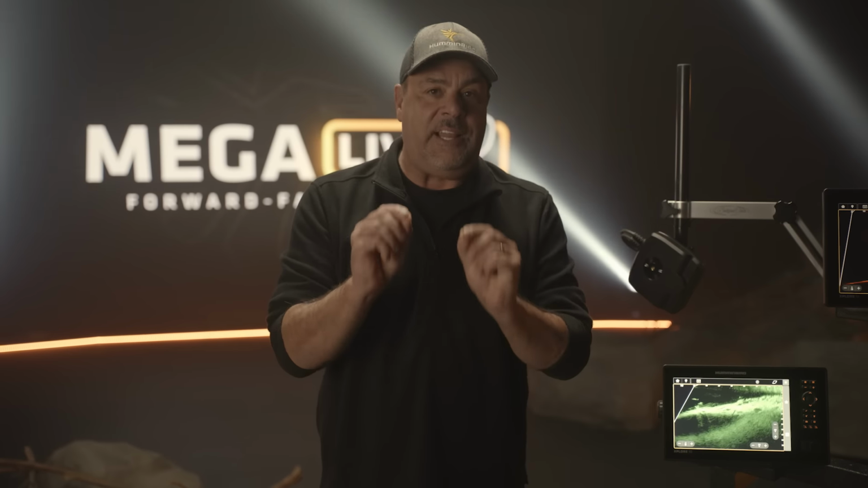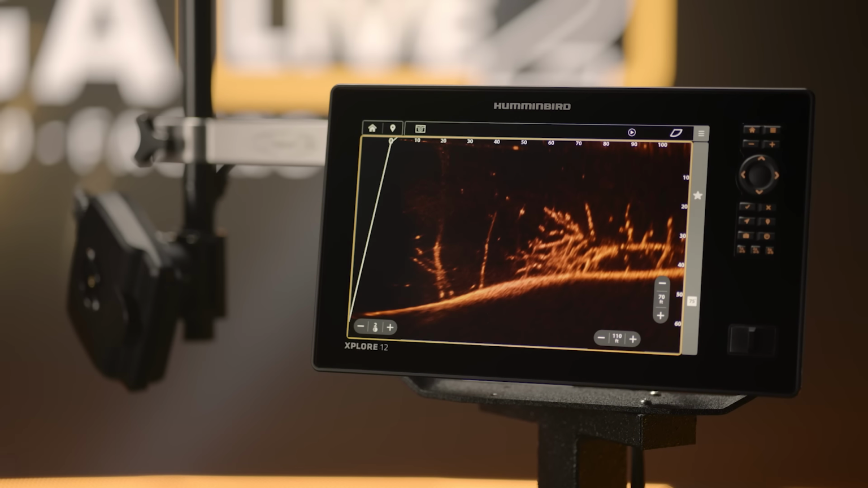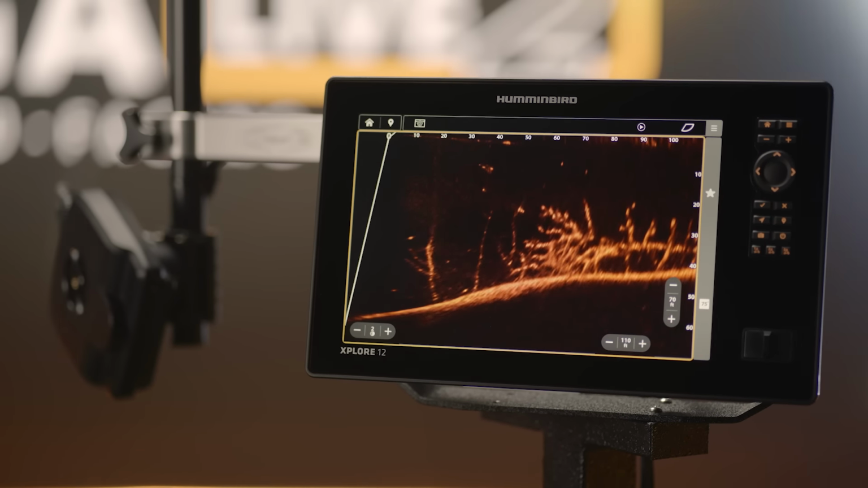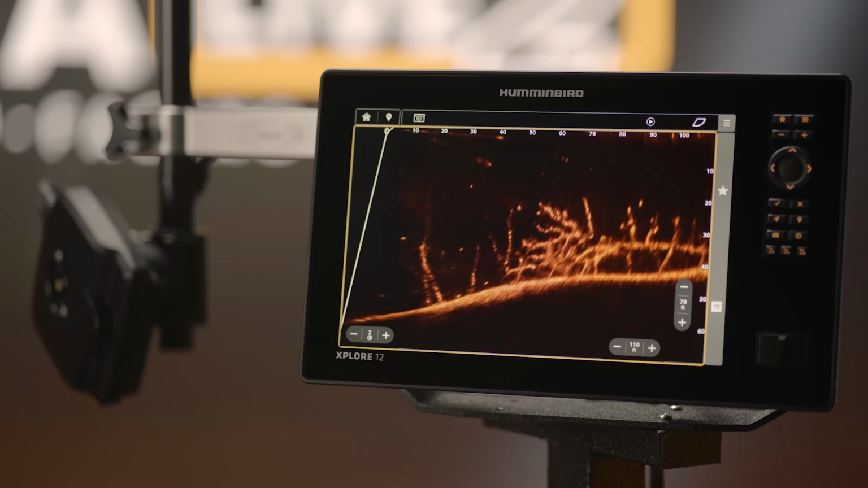Good stuff right there from our friend Kevin VanDam. And thank you, Kevin, for finally giving us the green light. It is time from Humminbird right here, Mega Live 2. The forward-facing sonar that anglers have been waiting for from Humminbird. Unbelievable clarity, unbelievable target separation. Mega Live 2 is a different animal.